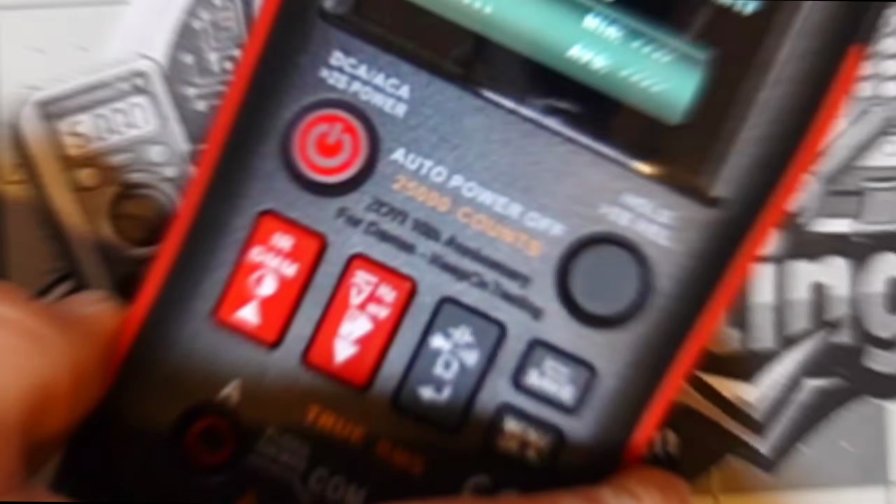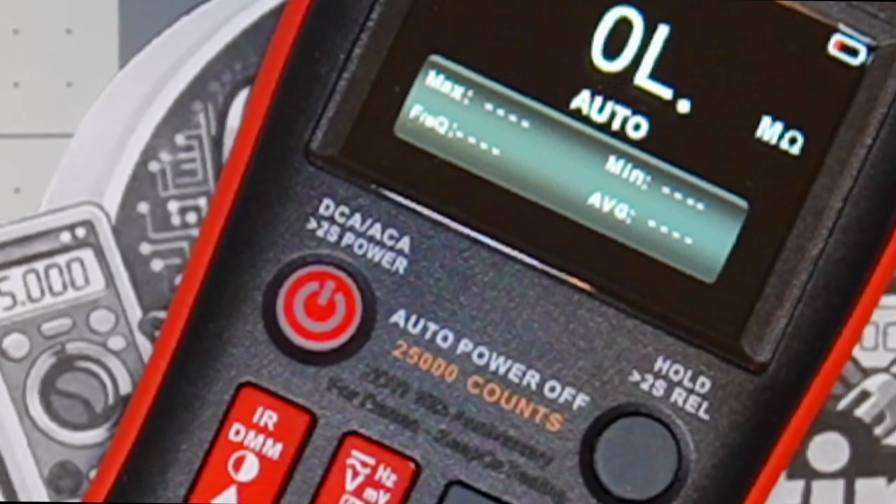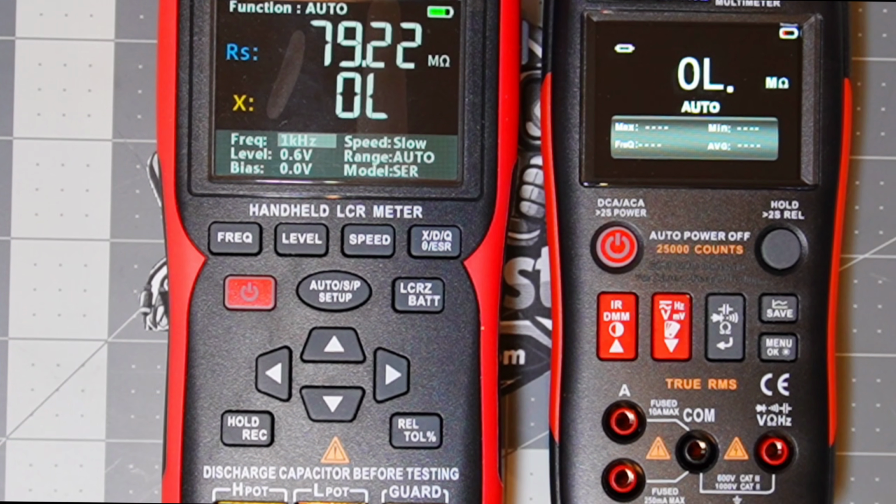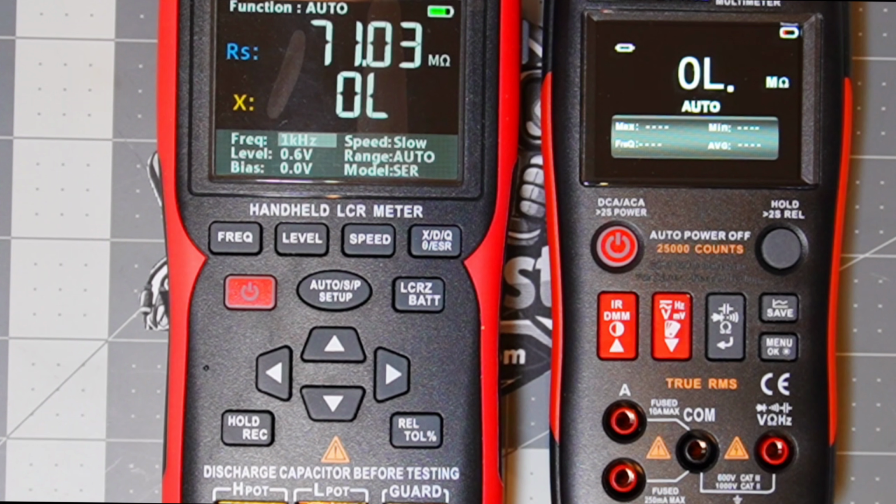Oh, I just love a good multimeter. 25,000 counts. This ZOYI looks the part, doesn't it? Gorgeous looking meter. Now we have this alongside the ZOYI ZT-DQ02, which I will be reviewing soon. I've had it forever. I apologize. It's on my to-do, it's going to get reviewed really soon.